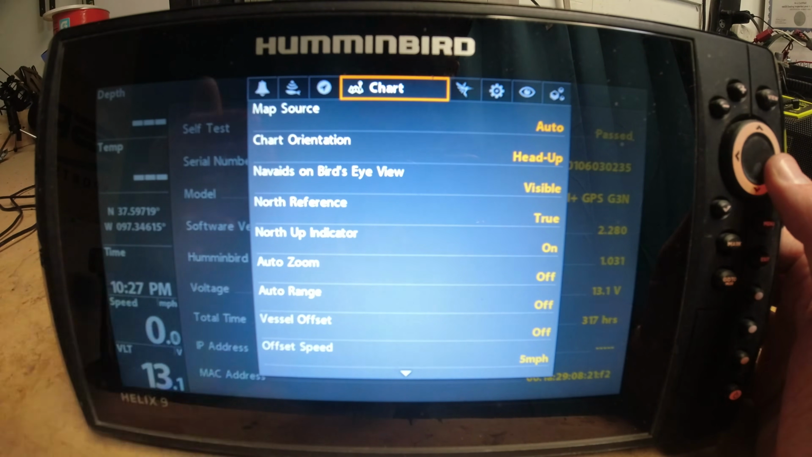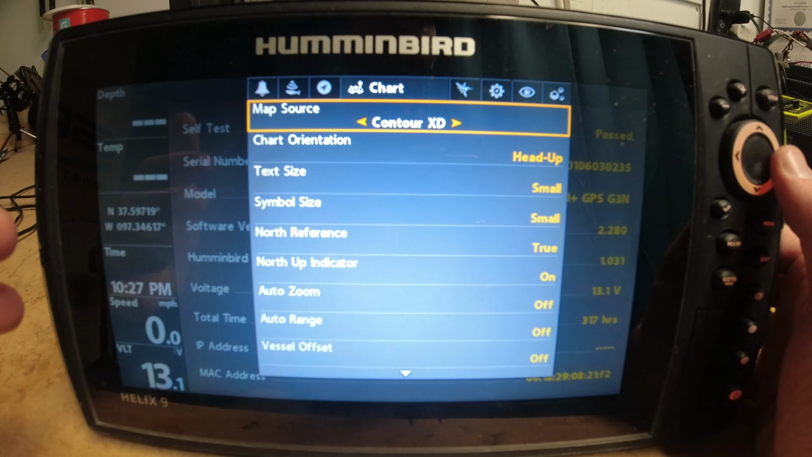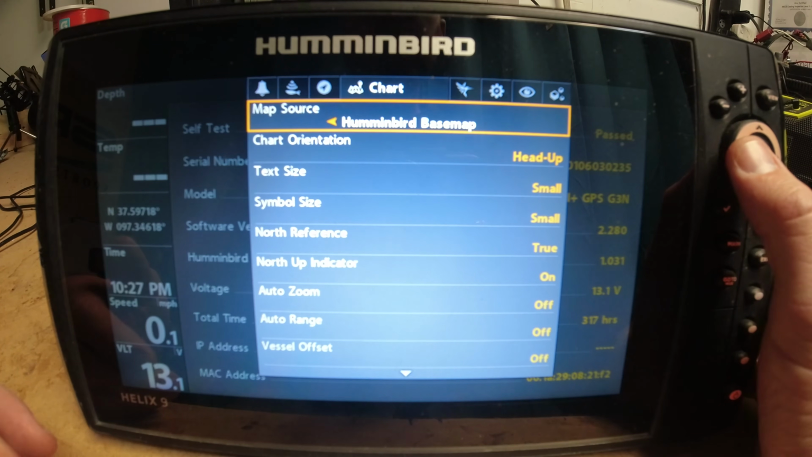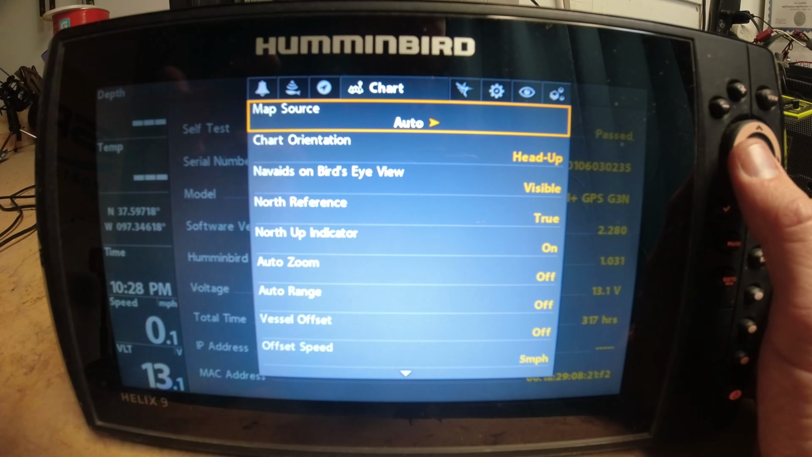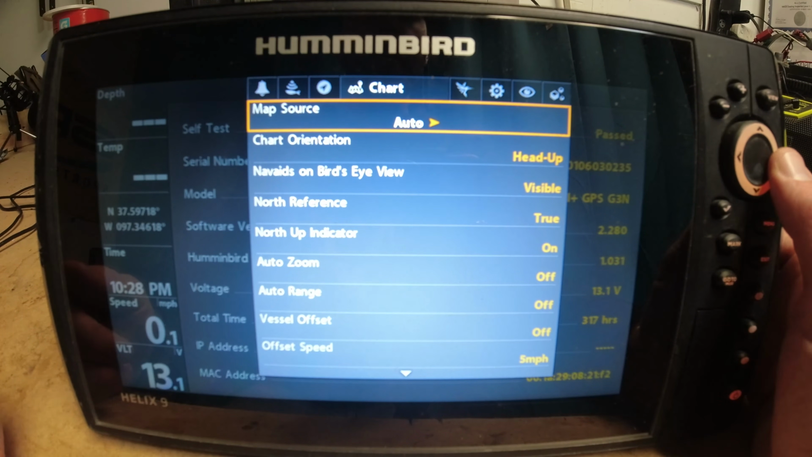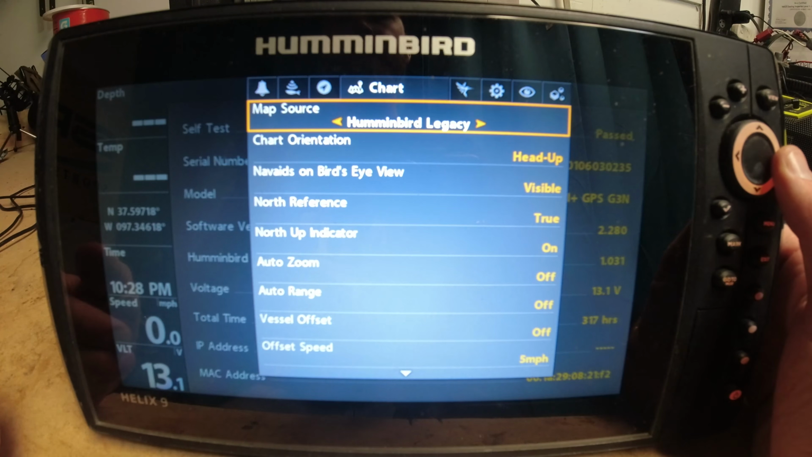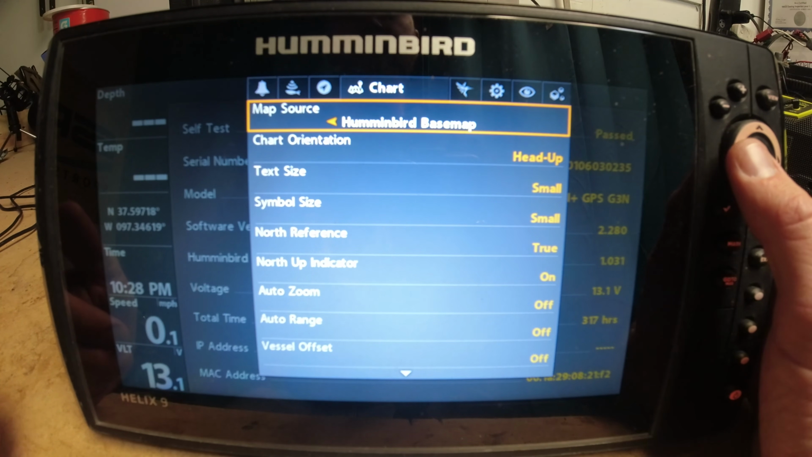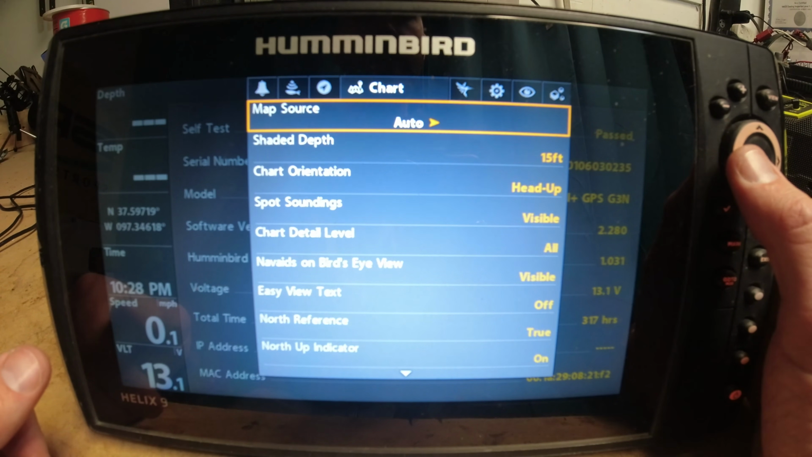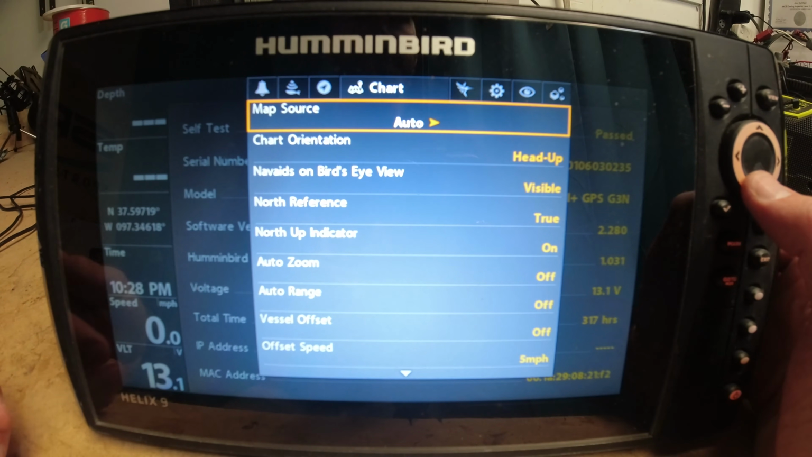All right, next we're going to go over here to the chart tab. And the first thing that I want to point out is the map source. You do have a couple different options here, as you can see. And honestly, guys, I'll tell you that I just use auto. I put my map card in there and it reads it, and I don't ever have any issues, so I just leave it on auto. But you can go with the Contour XD or the Humminbird Legacy, the Humminbird base map. I really don't see a need for selecting these, to be quite honest with you. I always just leave it on auto. If you put a Navionics chip in here, it'll recognize a Navionics versus a LakeMaster, so shouldn't have any issues there.